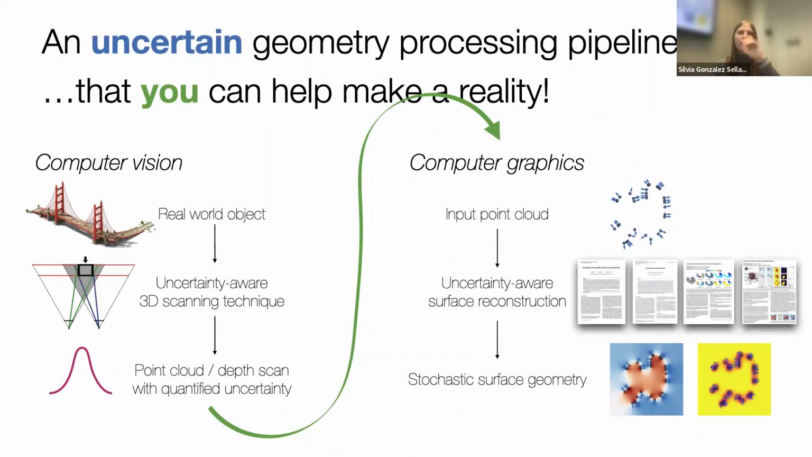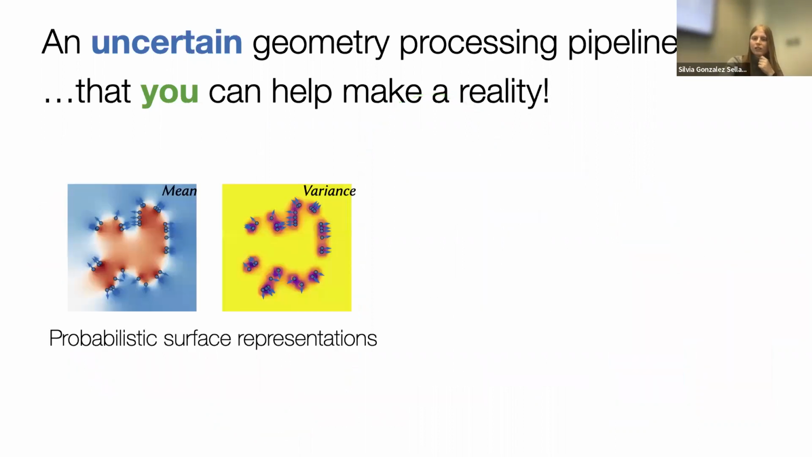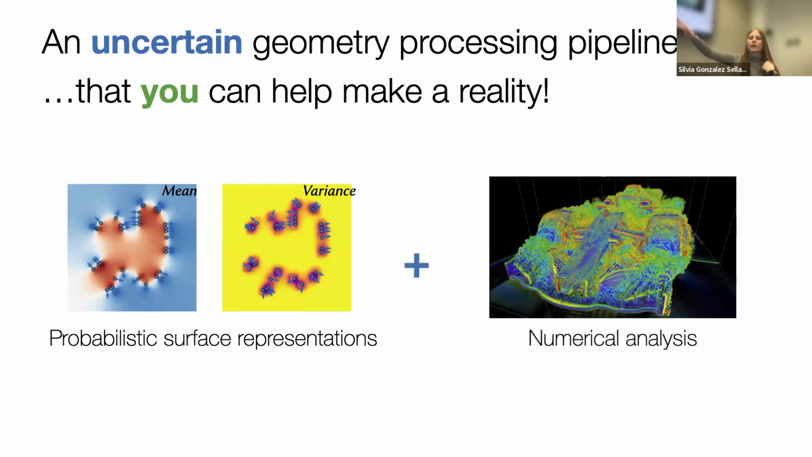Anyway, this is one project. I'll quickly go through two others. So here's another fun idea. There are all these probabilistic surface representations. Ours is one of them. How about we do numerical analysis on them? So how do you solve a partial differential equation on a domain that's uncertain?